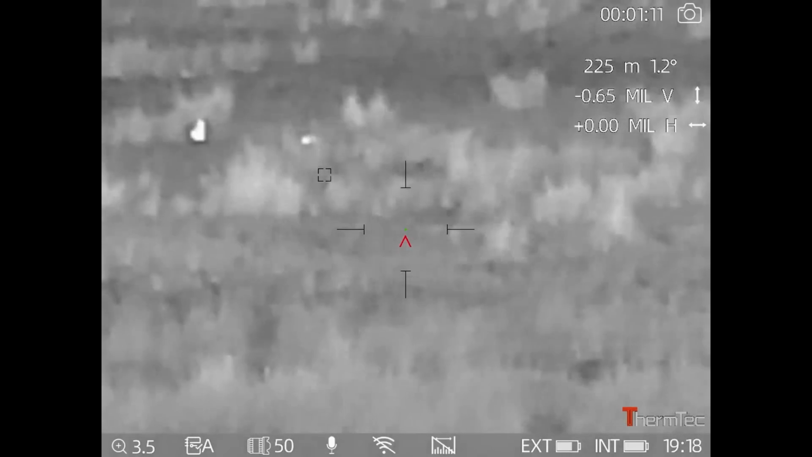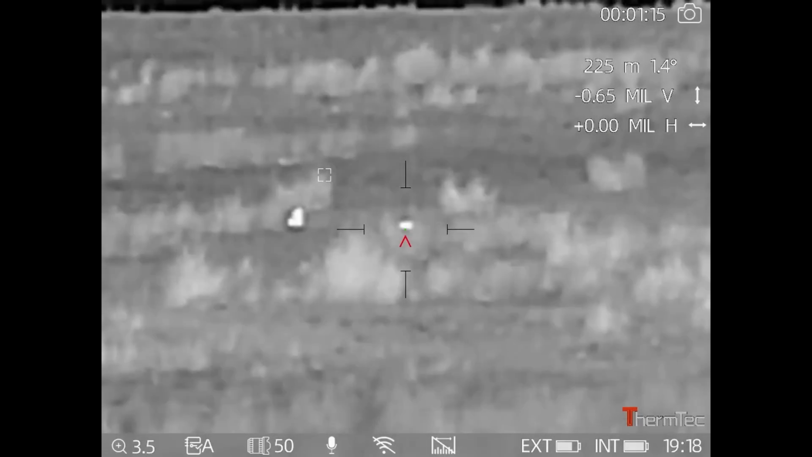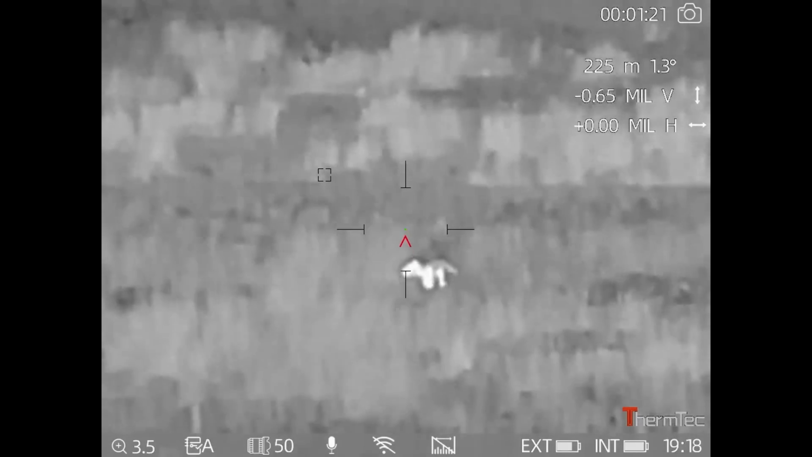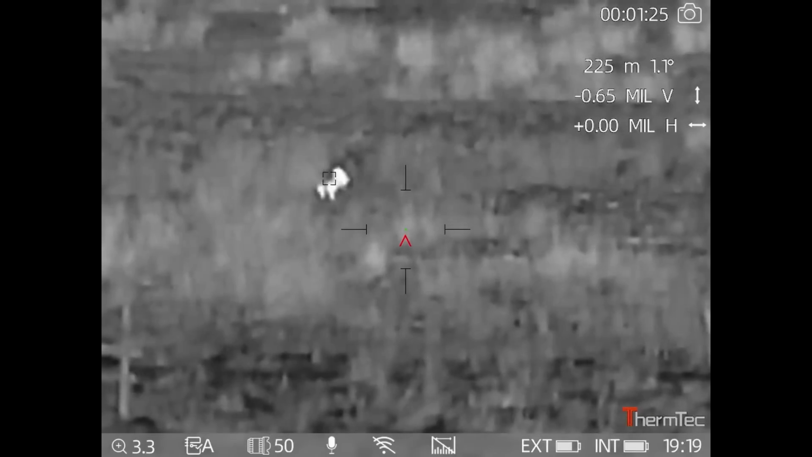Tonight I'm using the Viper quad sticks, so I'm having to keep moving them round. It's still making its way down nicely. I'm not going to rush it. I'll just keep doing the odd squeak and hopefully it'll continue making its way down.